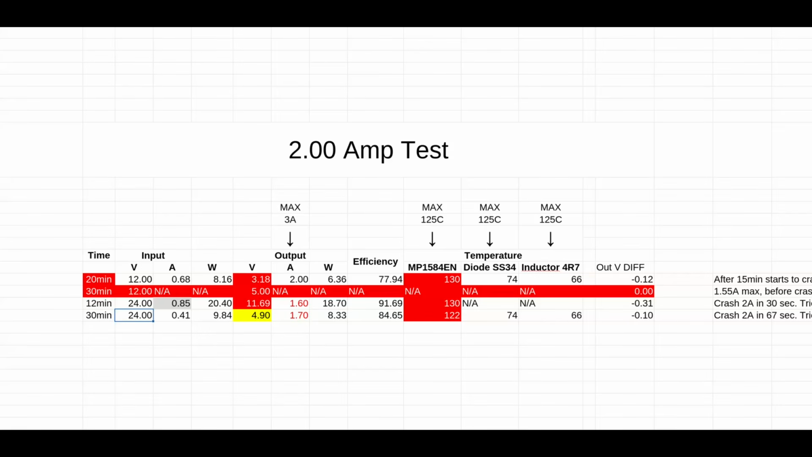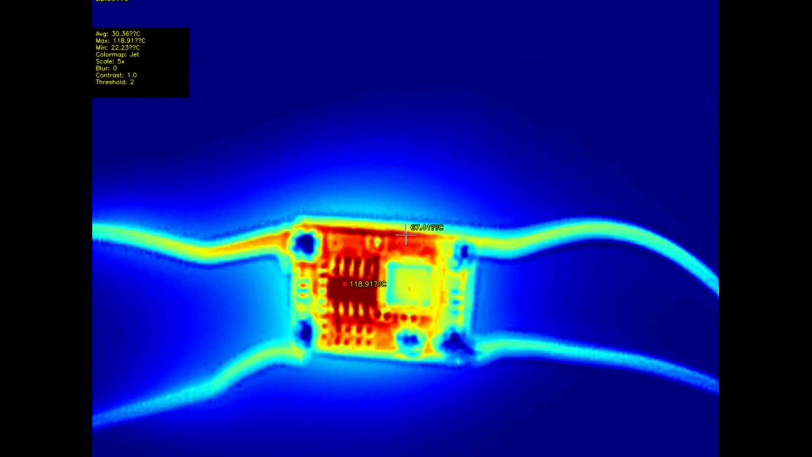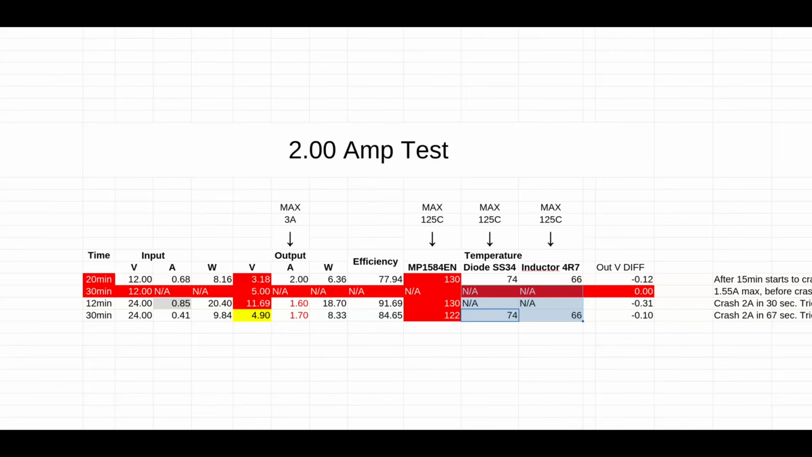On 24 volt to 5 volt, the voltage is good. On 2 amp output, it crashed after 67 seconds, and then I tested 1.7 amp output, and it went all the 30 minutes, but the temperature on the IC was 122, so we're maxed out. What's interesting to know is the diode and the inductor are good, so the IC is what's heating up. So at this point, definitely a heatsink would be needed.